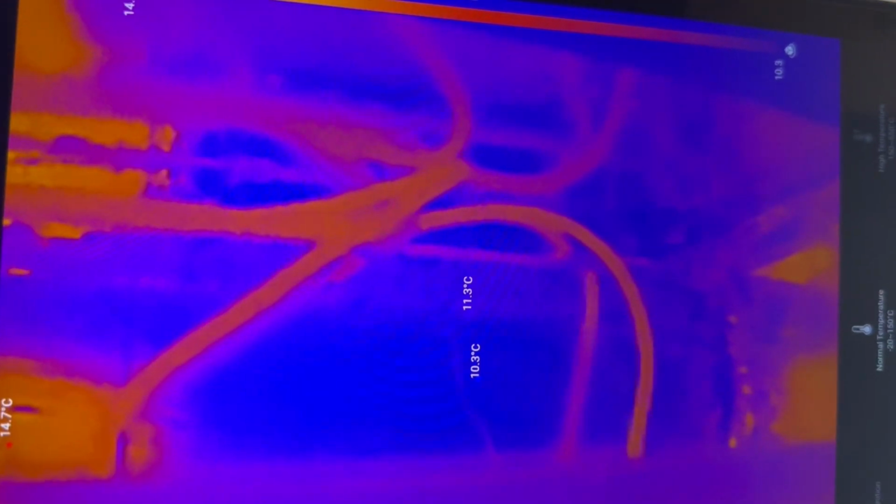Okay, so just back to this. Breaker 1. 15 degrees again. Can't see anything really on breaker 2 because the cover is on. But you can see the warm cables in the back here. Pretty cool.